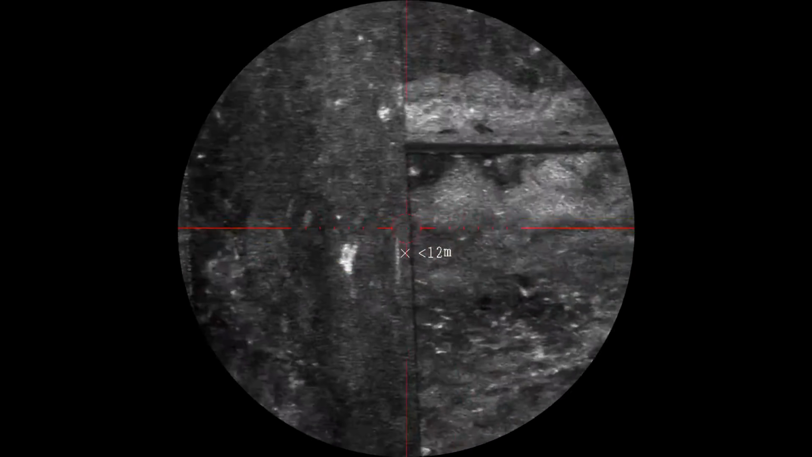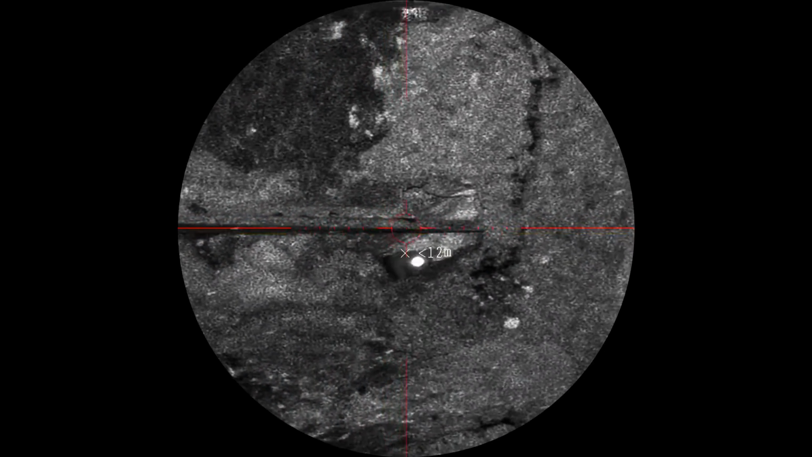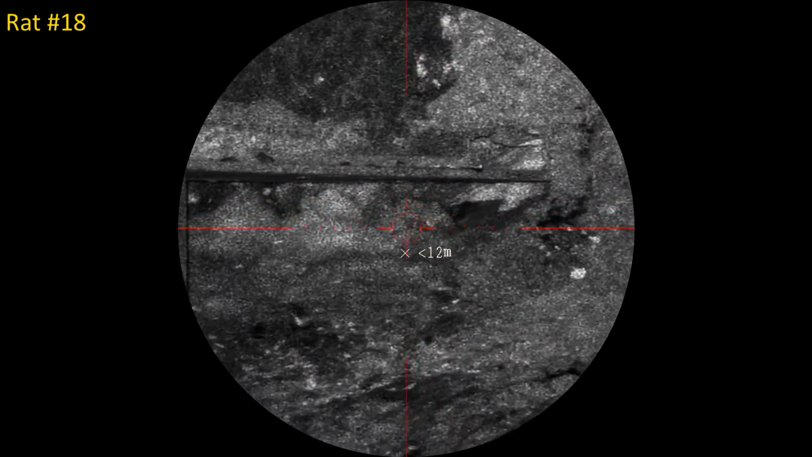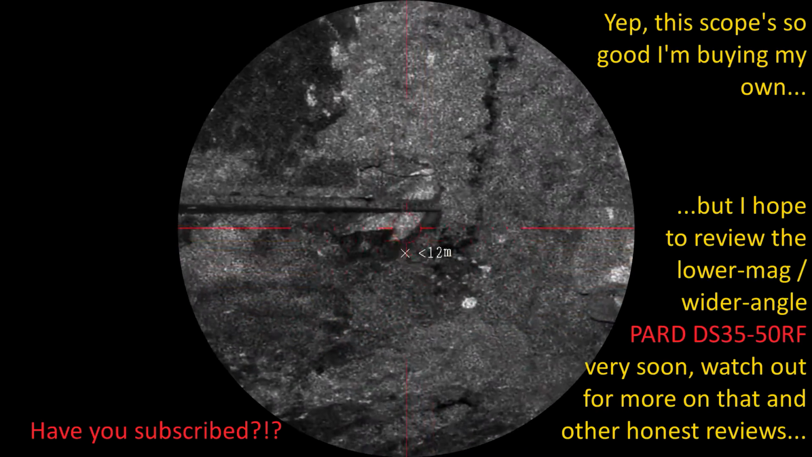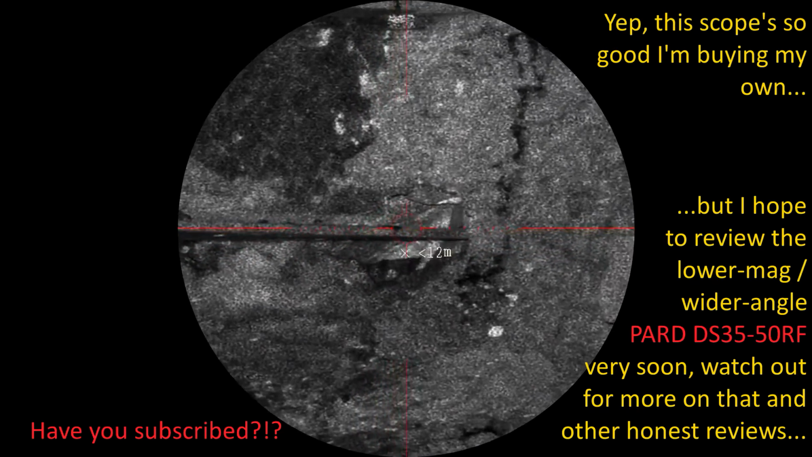So I ranged it, got the ballistic calculator reticle and shot it, and it thrashed around, but when I left, its tail was hanging out of that hole. Result. And it's doing death throes in that crevice.